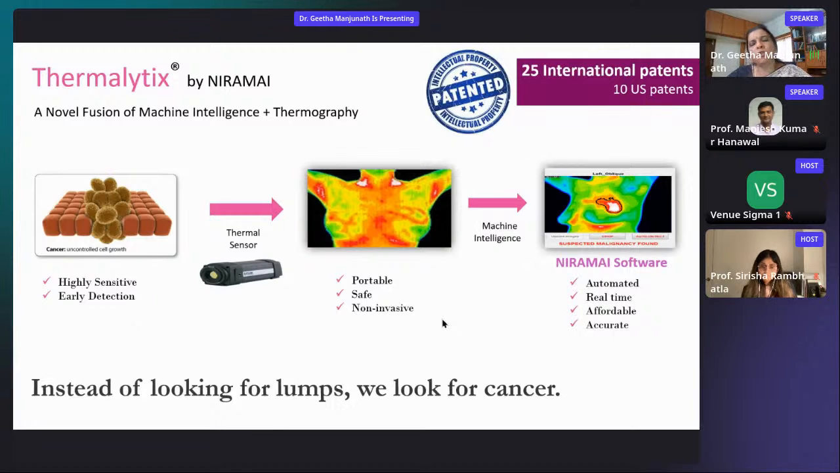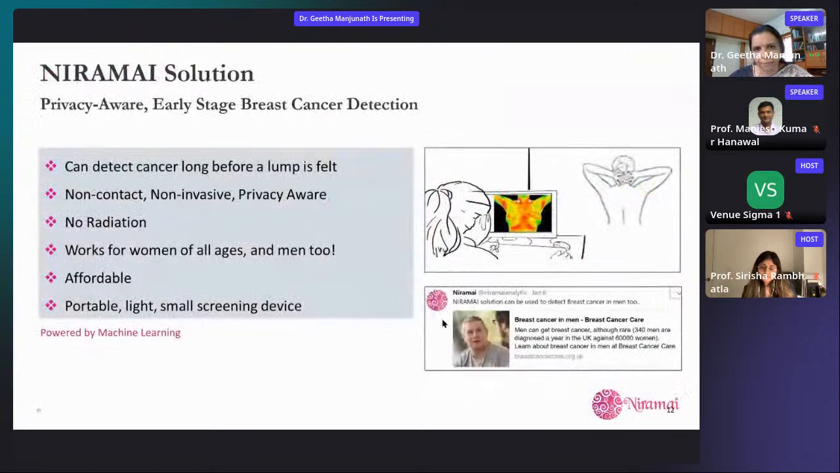It's also important not to look for density differences alone for cancer, because lumps may be indicative of suspicious regions, but not all lumps are cancer. Not just for breast cancer, it's across the body, right? Just because there is a lump, it's not cancer. Almost 60% of these are benign, and not all cancers appear first as a lump. So basically, you need other methodologies. As I mentioned, a thermal abnormality or a cellular activity abnormality is what we are trying to look at.